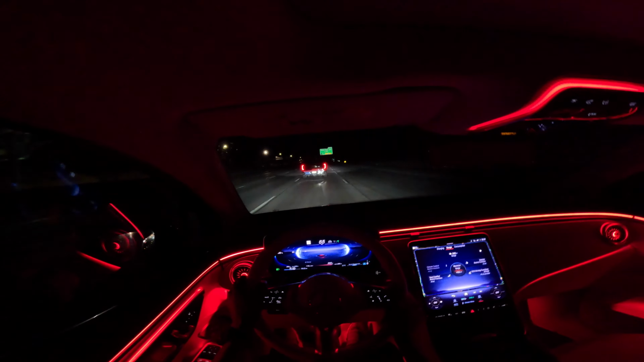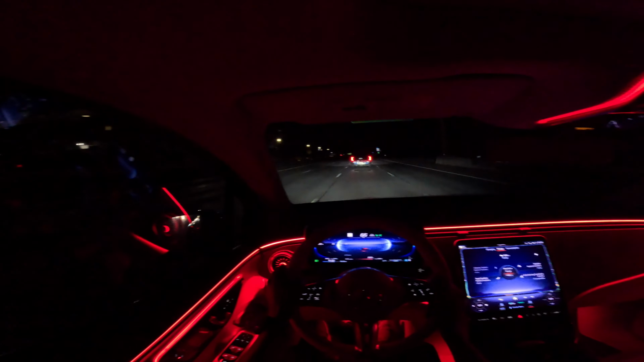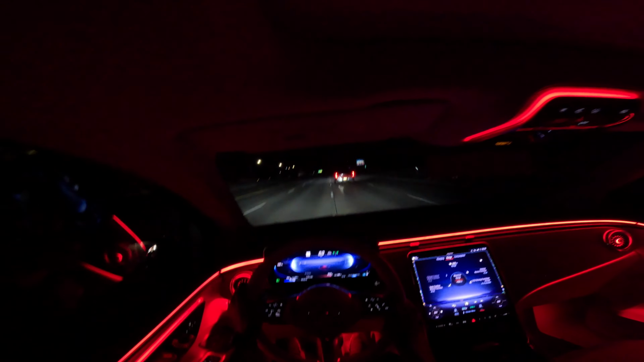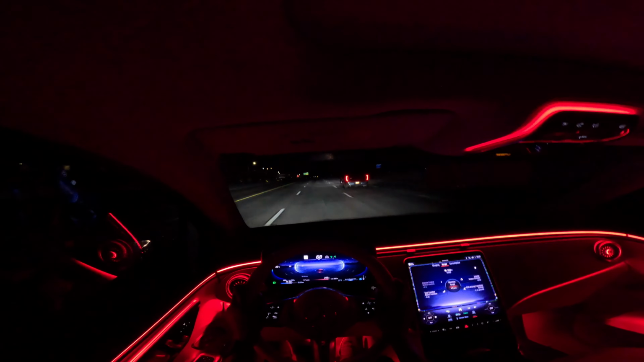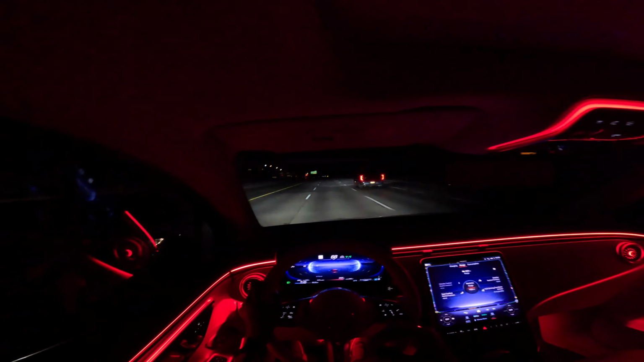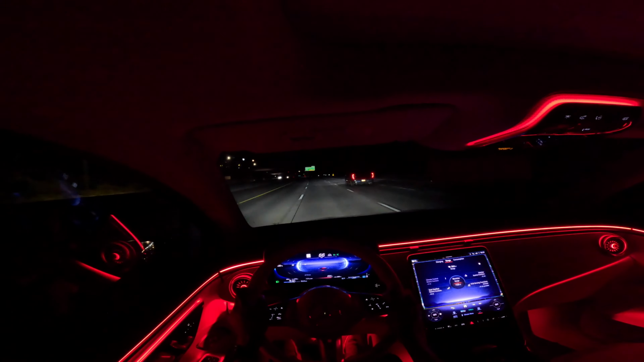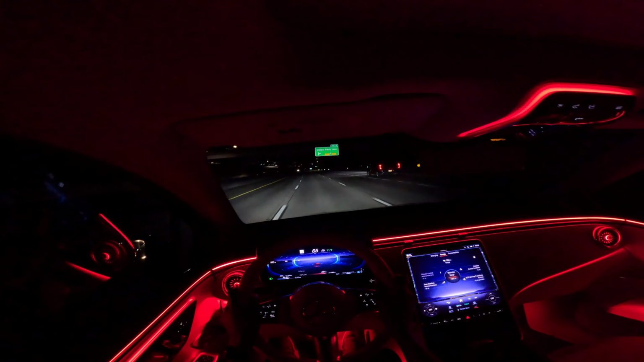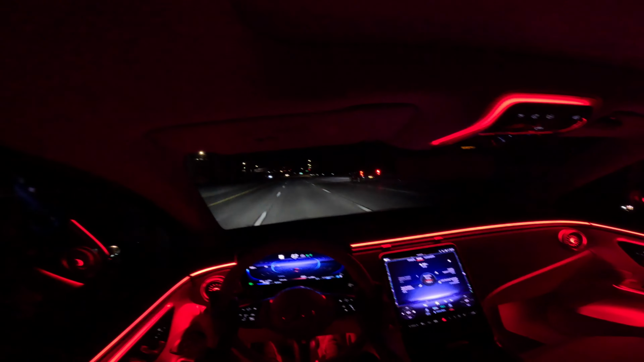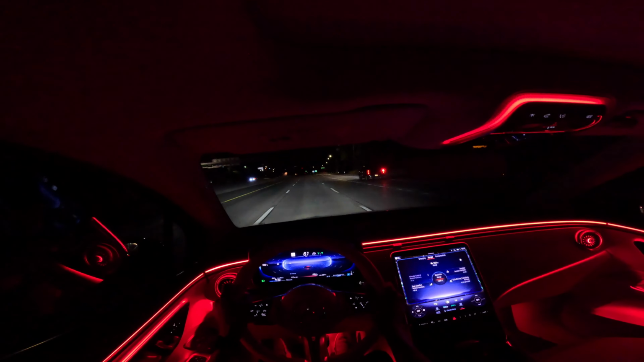As I was saying, the power output on the electric motor is a staggering 402 horsepower with 633 pound-feet of torque, which launches this 5,500 pound SUV from 0 to 60 in 4.6 seconds. I have been able to get about 4.2 seconds based on just how it launches.